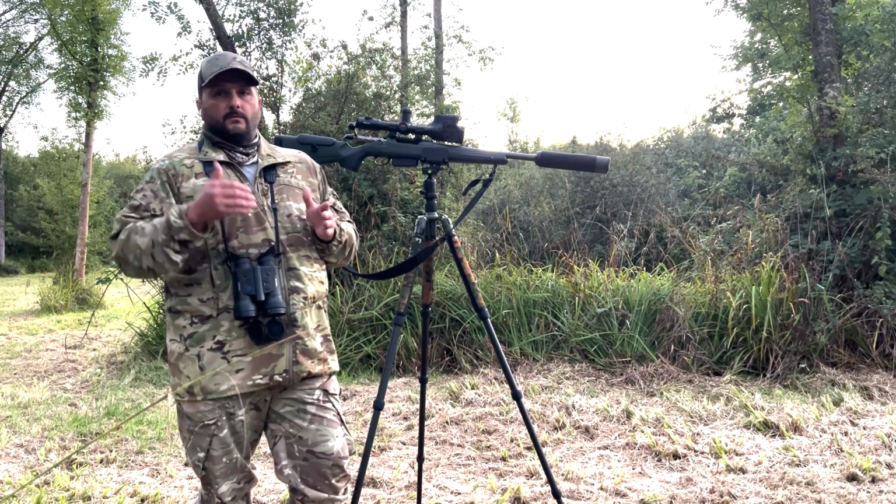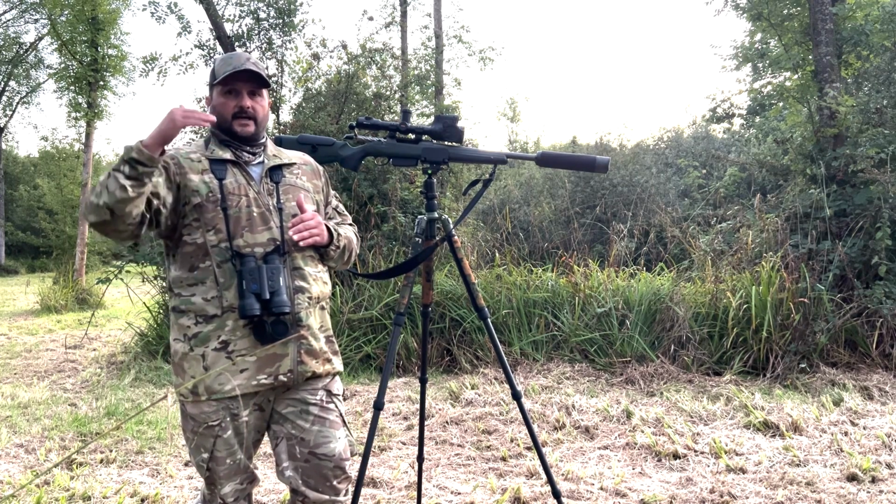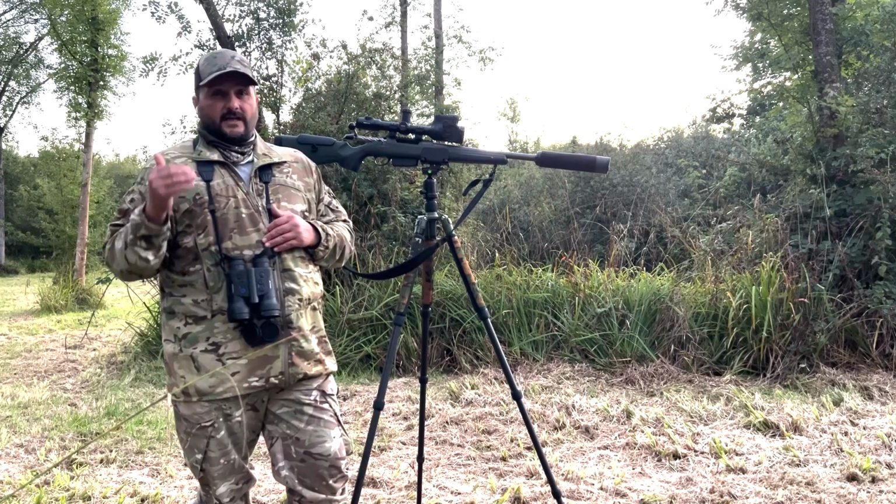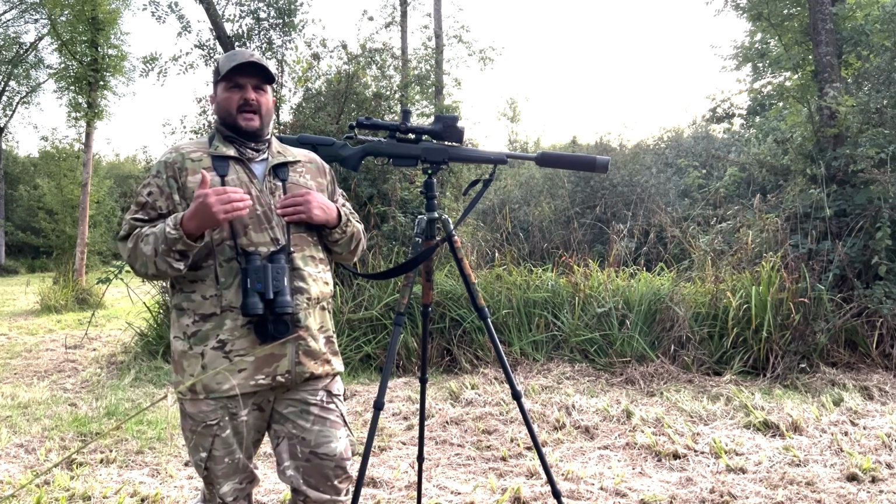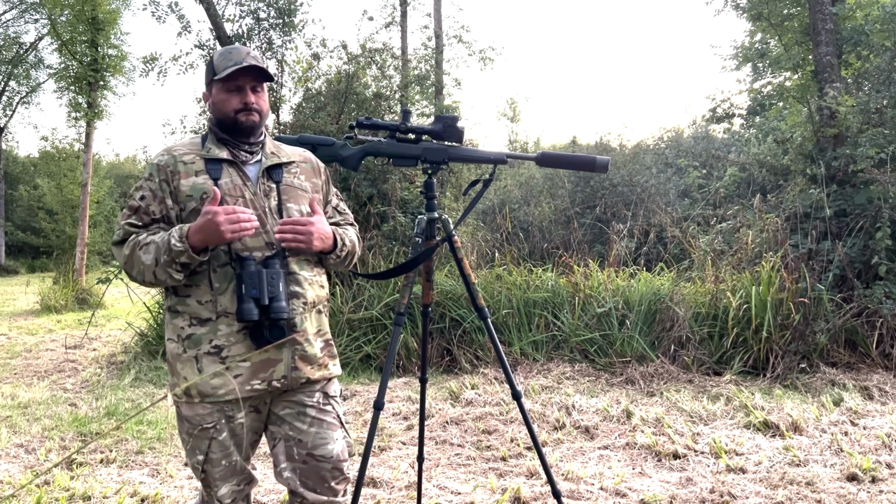I was never going to shoot that, but it was just showing what you're going to see at range. I have had people at shows saying that at range you can't really tell what things are.